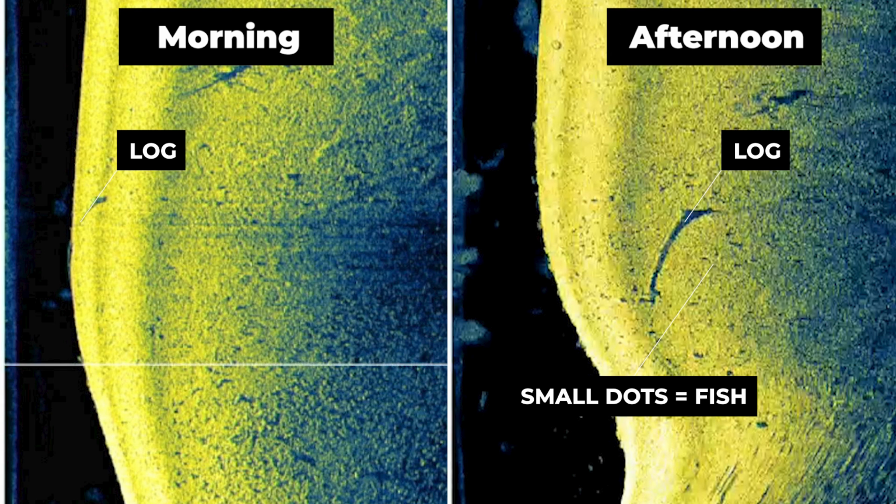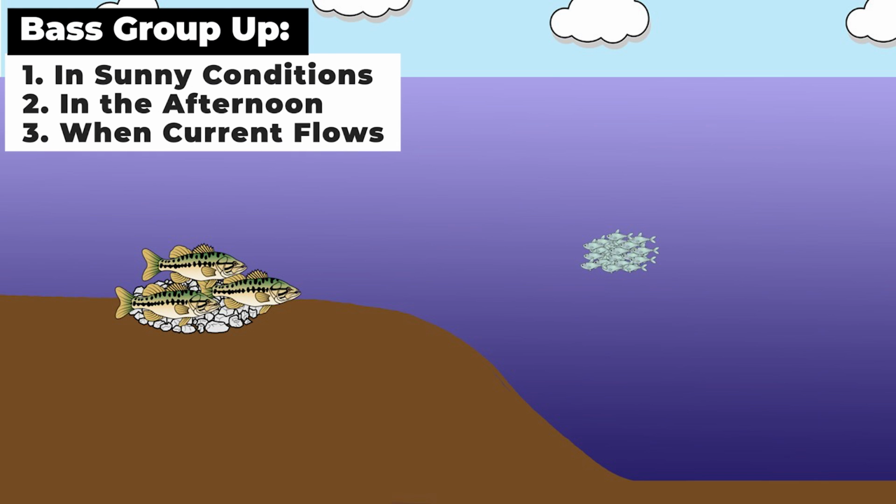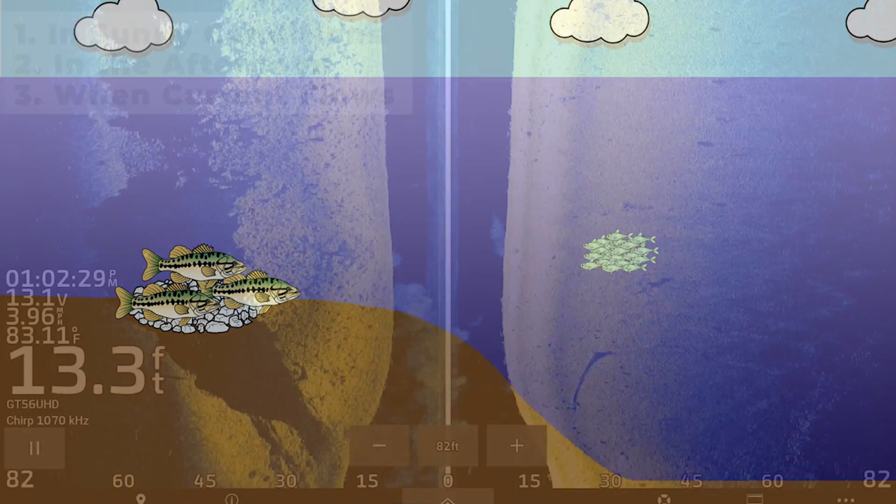These grains of rice are actually the shadows of fish, and you can see that there are several of them set up around this log in the afternoon when there were very few, if any, in the morning. This let me know that as the sun was getting higher, these bass were positioning further up on the ledge around cover, just like I had predicted.